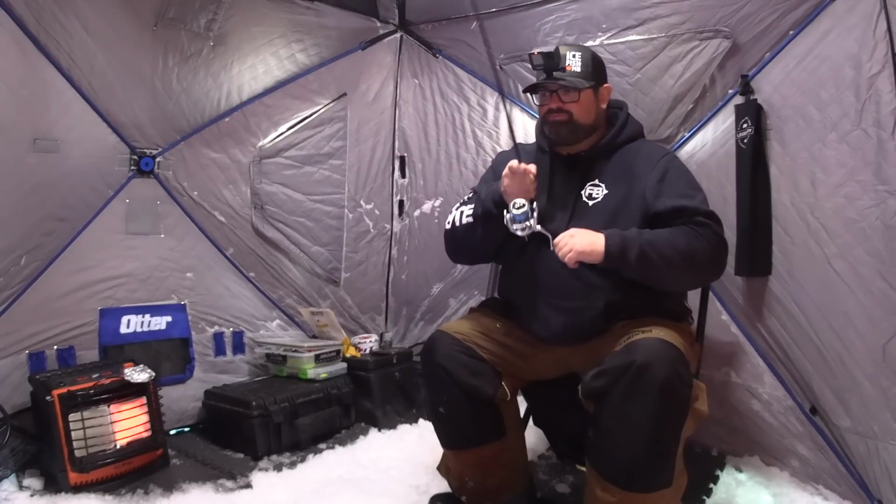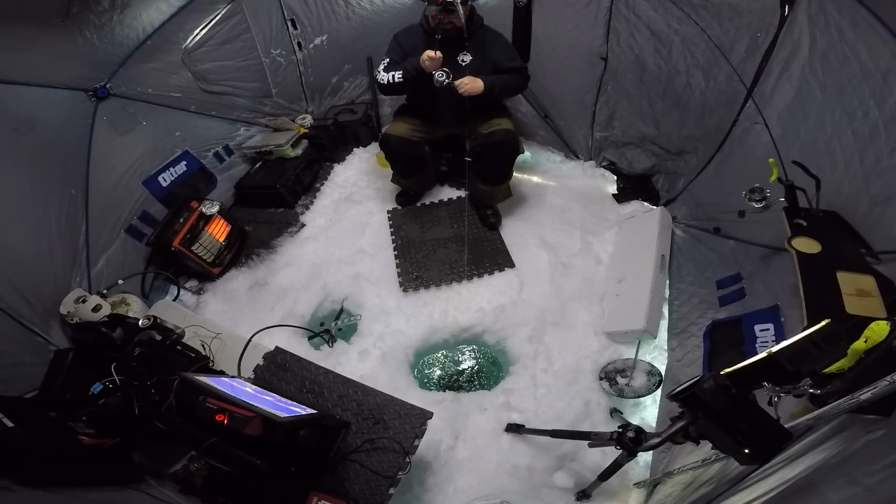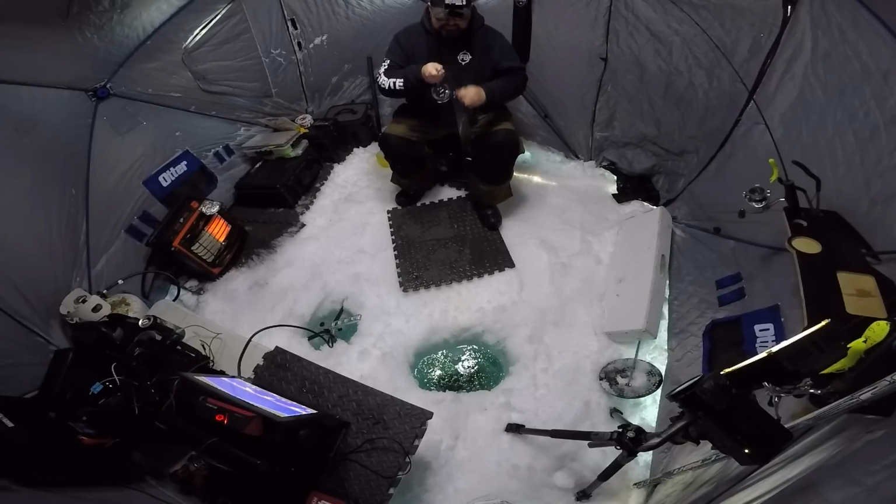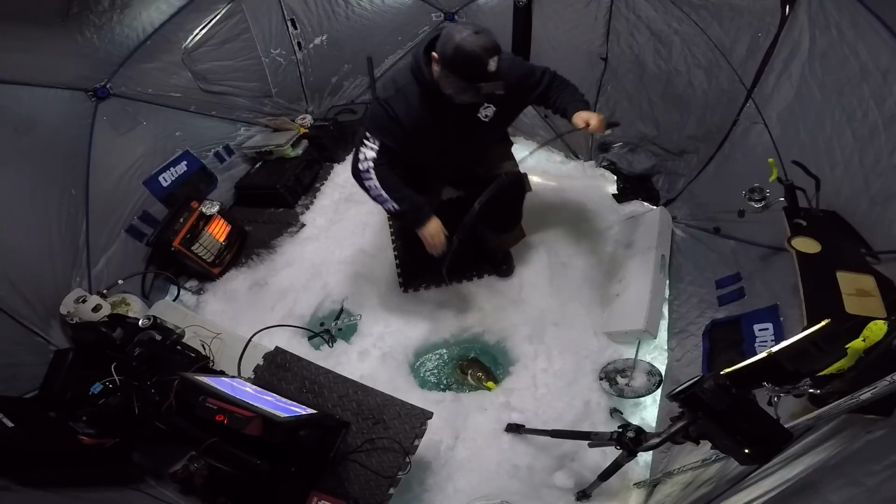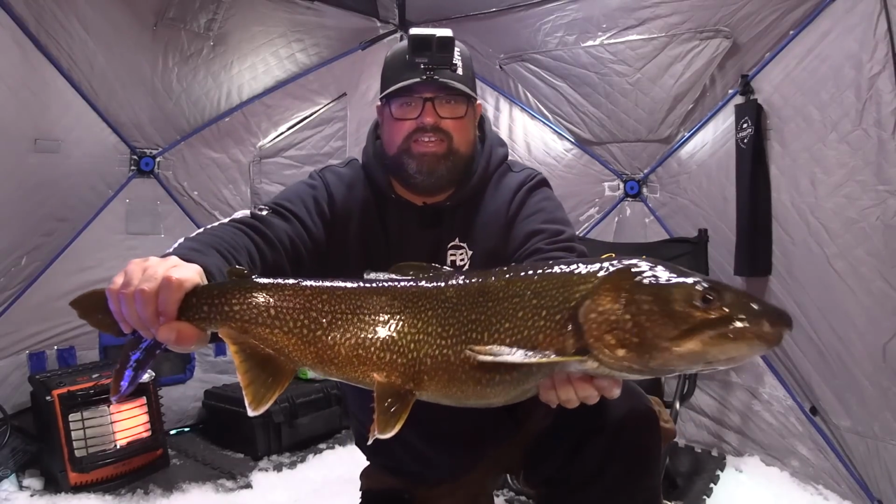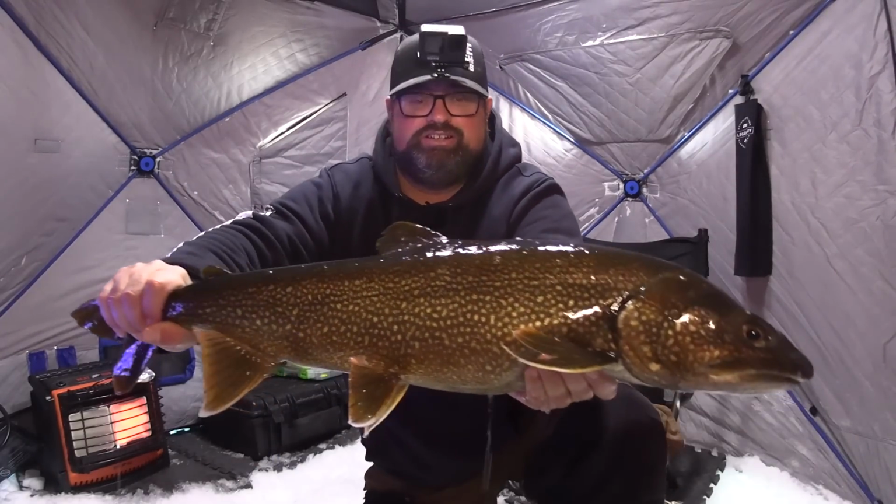I got my burger on the grill right now. Yeah, life's good. Maybe this fish isn't crazy small, but it's not very big either. It's probably the biggest of the day though. Whoops. That's funny. Biggest of the day. Probably like a 30-incher here.